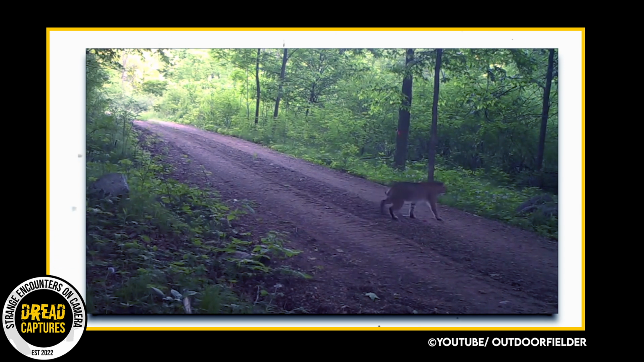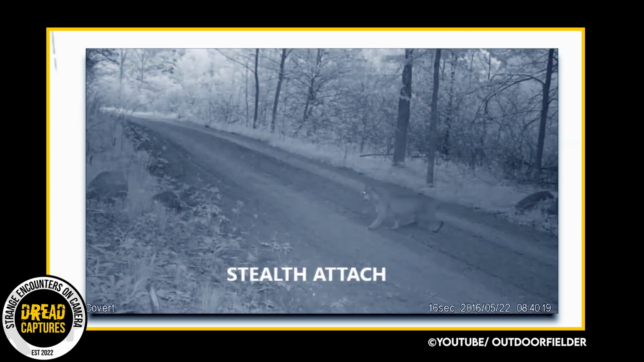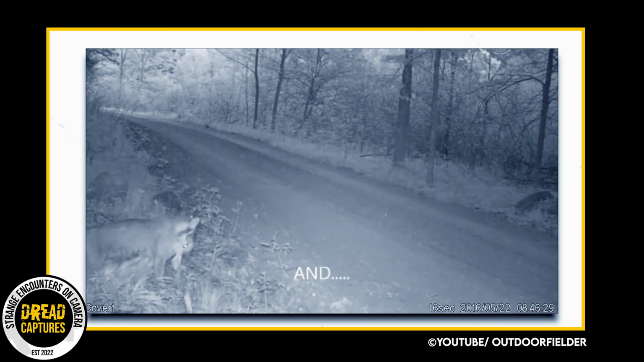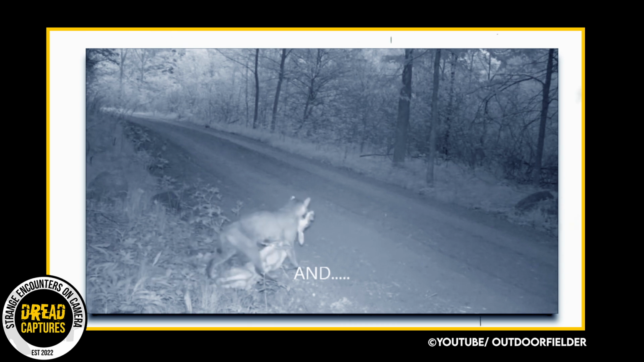As we fast forward a bit, same camera, just now it's nightfall. You can see the bobcat spot something. Look at the way he crouches and moves his head, staying hidden but also keeping his sight on the prey. Unbelievable. So, same camera, same place, hours apart. Do we think the deer are just bedded down in there somewhere? Let me know what you think in the comments.